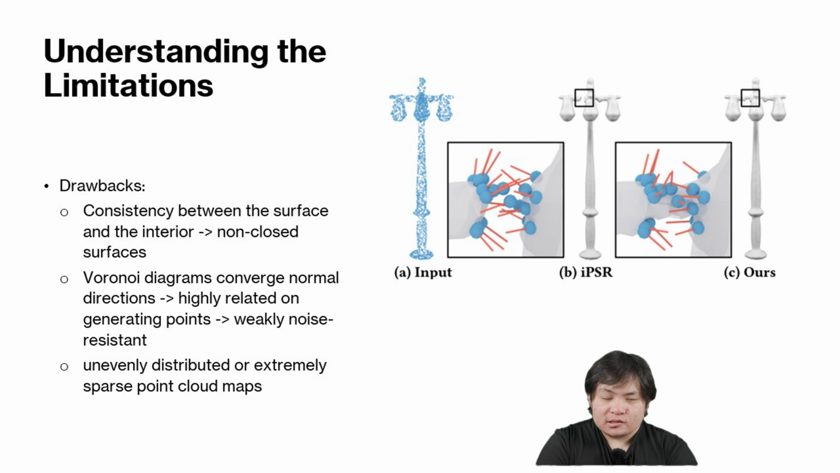Even though it uses a robust method like the winding number, the system can still fail in extreme cases, for example, some point clouds with an extremely low signal-to-noise ratio. Moreover, for unevenly distributed or extremely sparse point clouds, the normal direction will become too converged under the consistency of the Voronoi diagram, and as a result, the local structure and features will be lost.